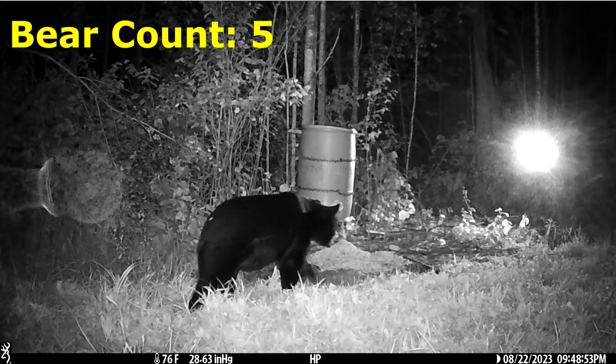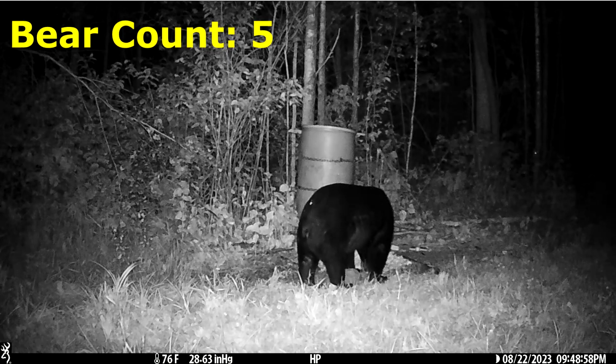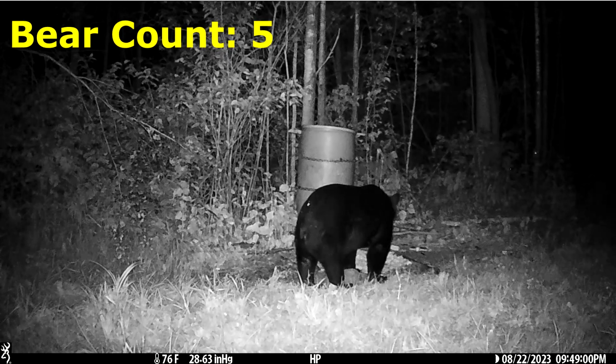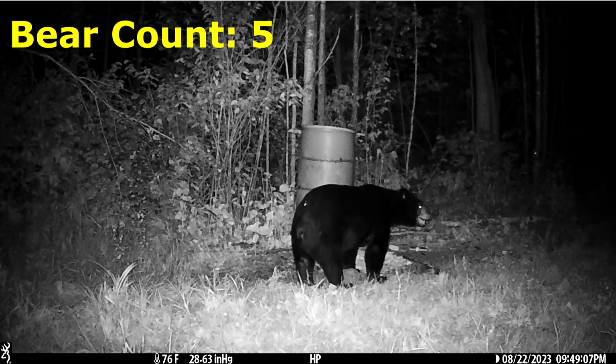Ten minutes later, another bear shows up. But again, I think this is that same large male that we've been seeing. So I'm going to keep the count at 5 bears. He stays for maybe another 15 minutes, and then he leaves at 10:06 p.m. on the 22nd.